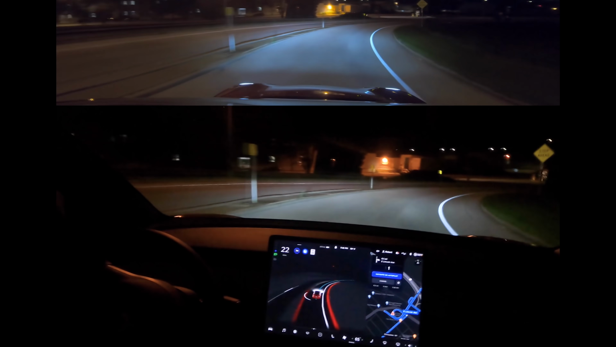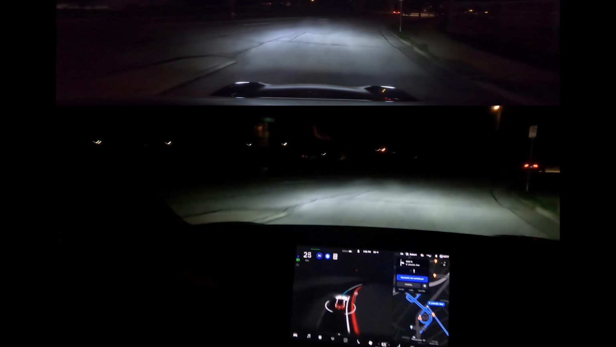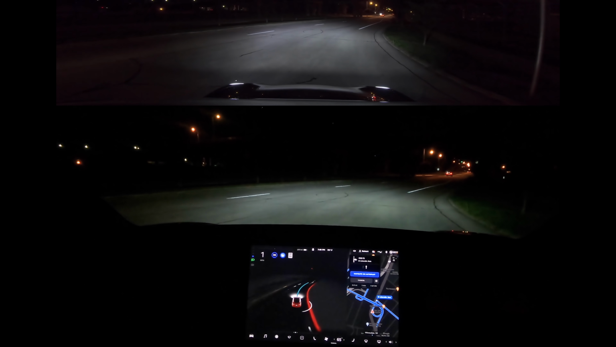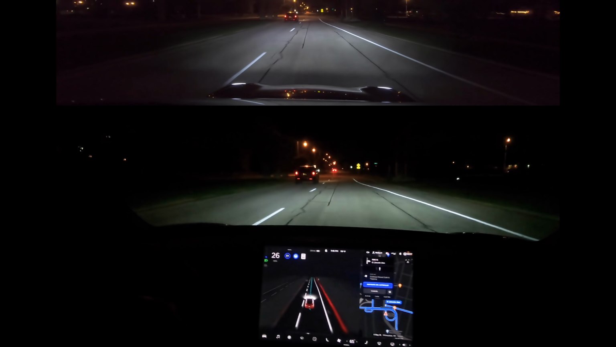Doesn't do the best at that, and if there were cars by us, it would be confusing. Is it going to run this again? Okay, that was interesting. I was watching the visual and it didn't see it, but once it saw it, then it started slowing down. So it did pick it up, just a little late. I guess it was okay.